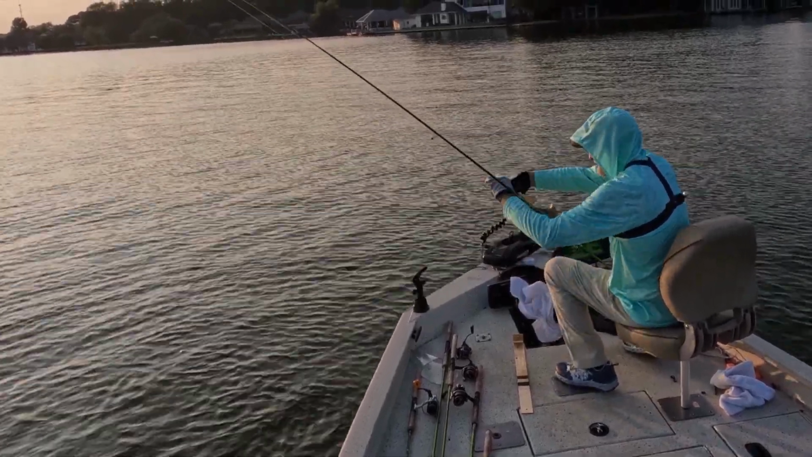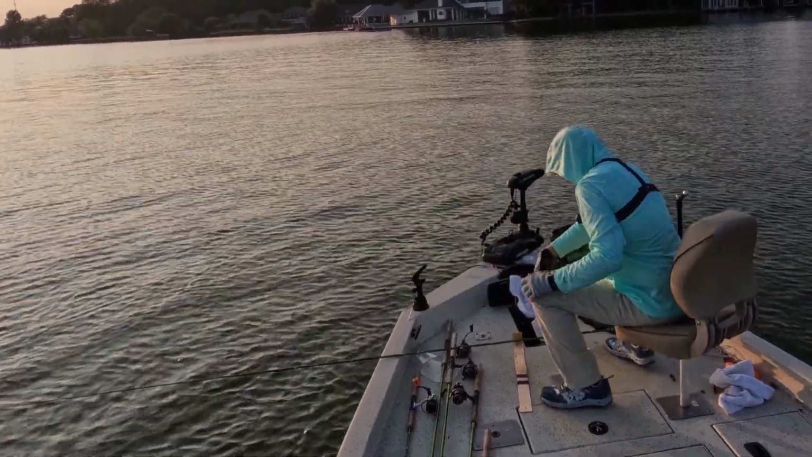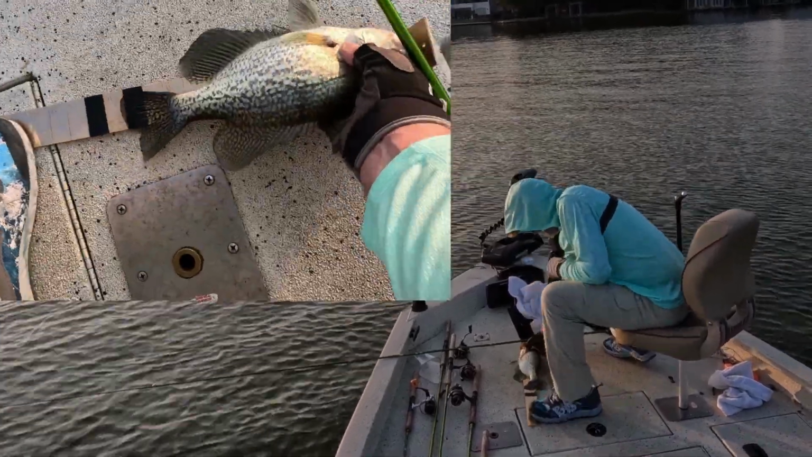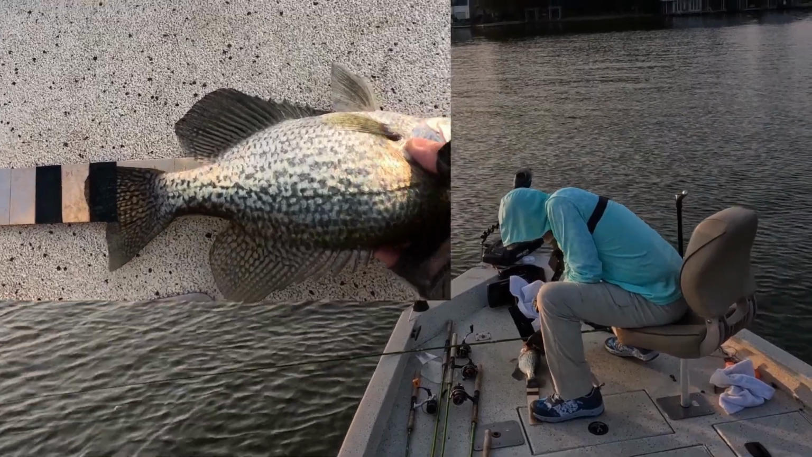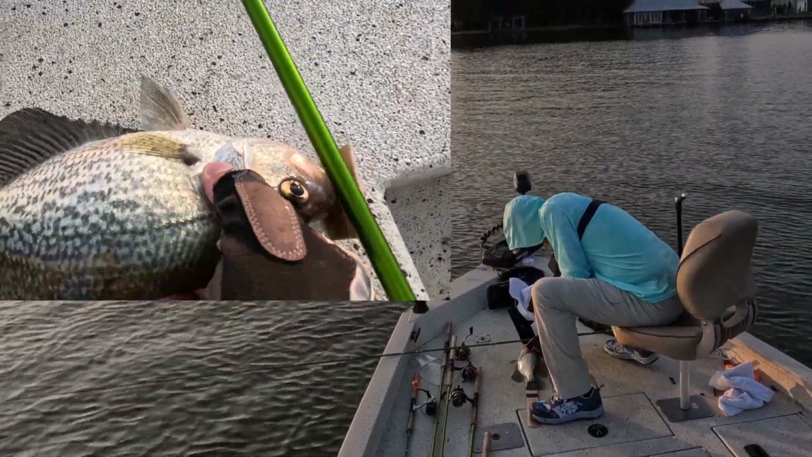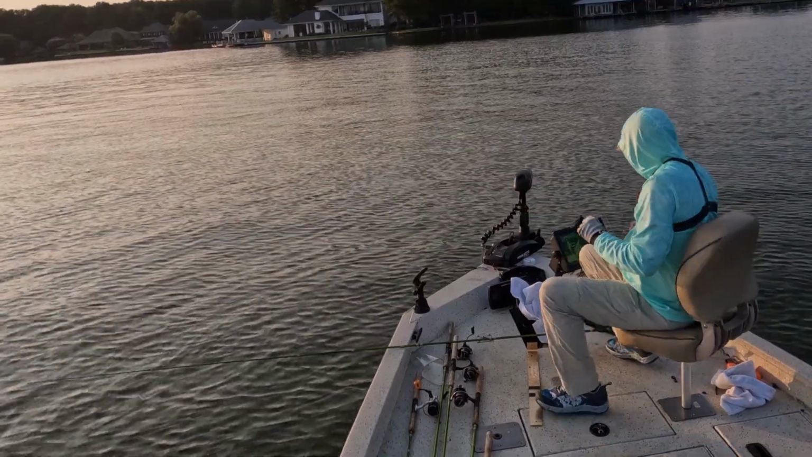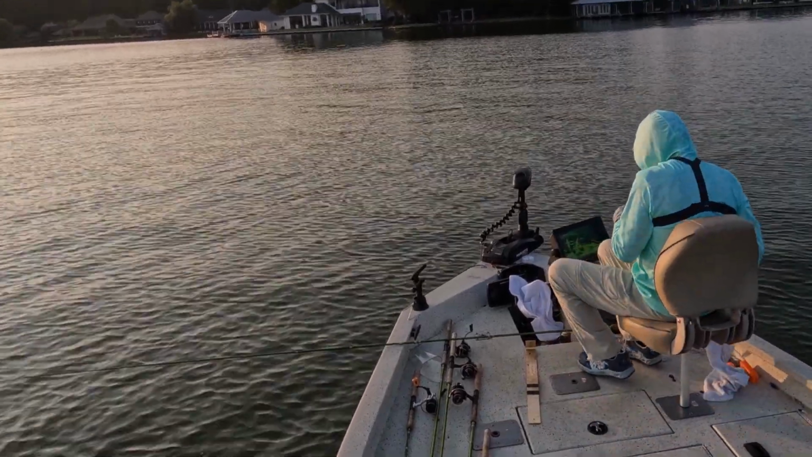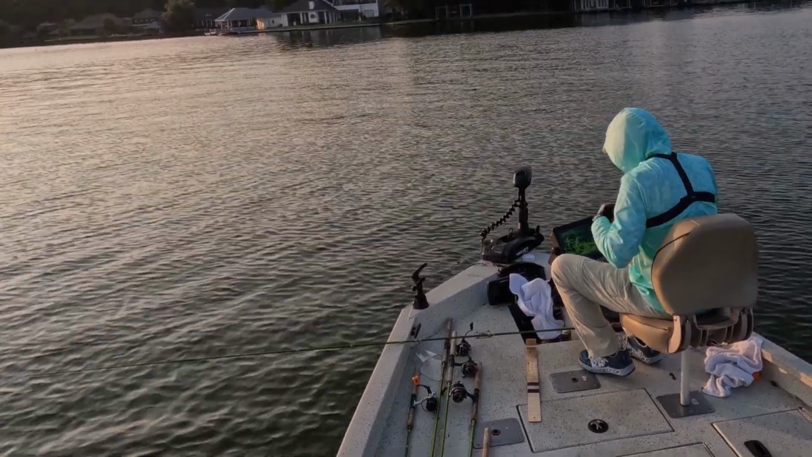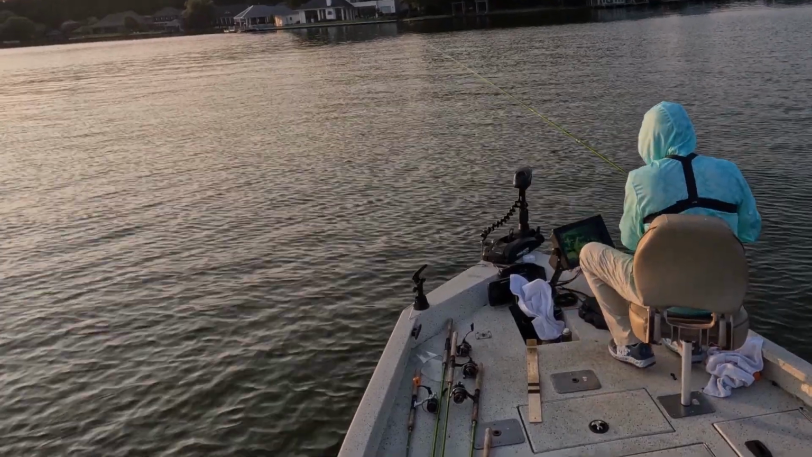Hang on just a second, I'm gonna let you go, buddy. Look at that big toad right there. It's over 13 inches. Right there. Well, all right, let's let you go. Nice. All right, got an uncle. Let's go for a granddaddy now. Come on.